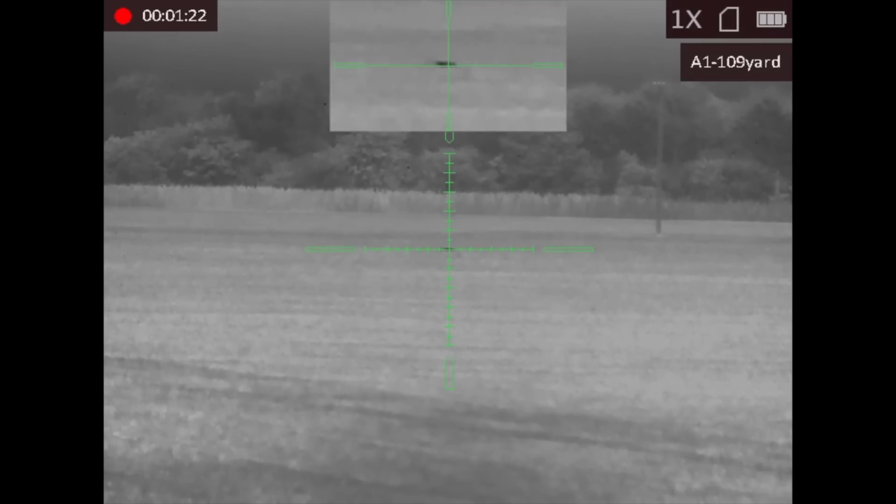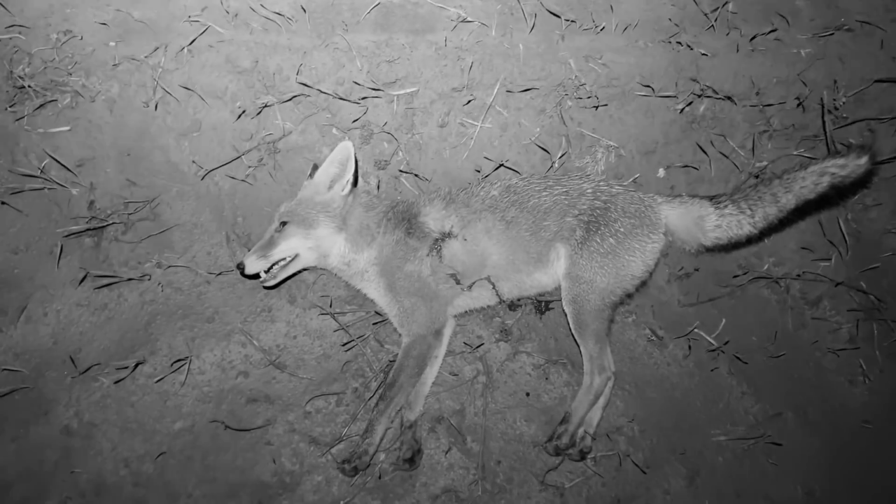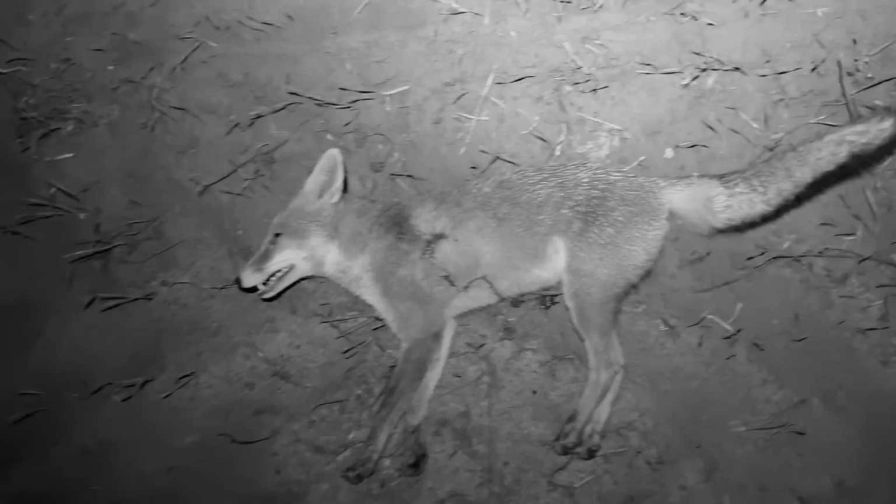I'm a long way, Steve. Oh, well, if I do say so myself, that was another good shot. You were hanging about, this fox, he knew the score. We saw it from the other edge of the farm. I told Steve to hotfoot it around and pinned it straight through the shoulder. Shot was absolutely bang on.